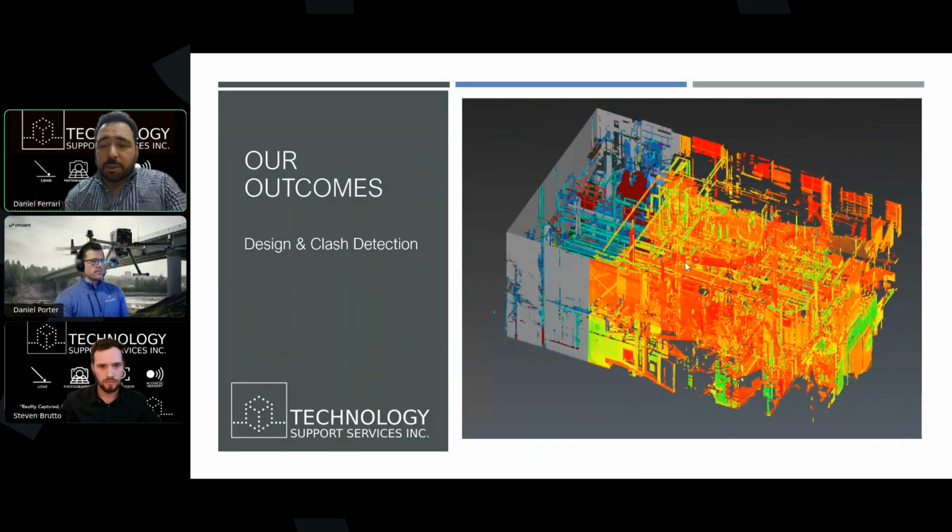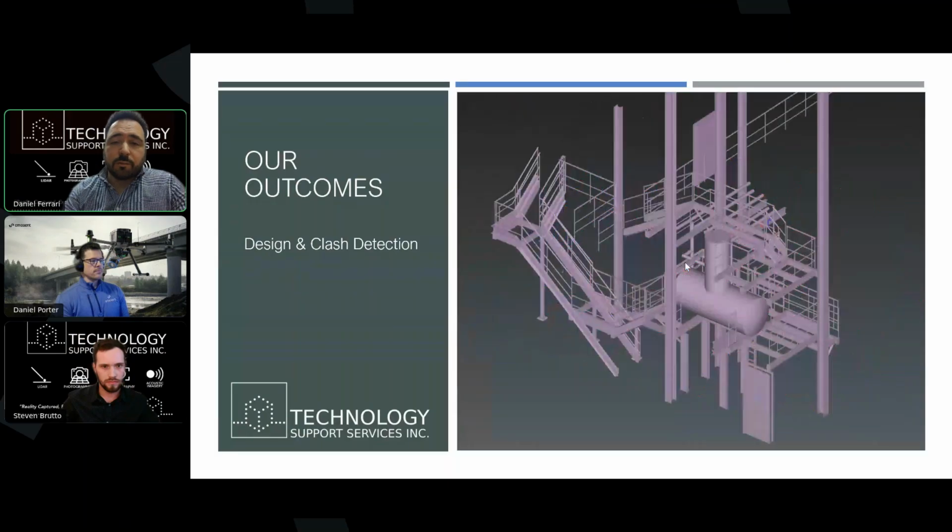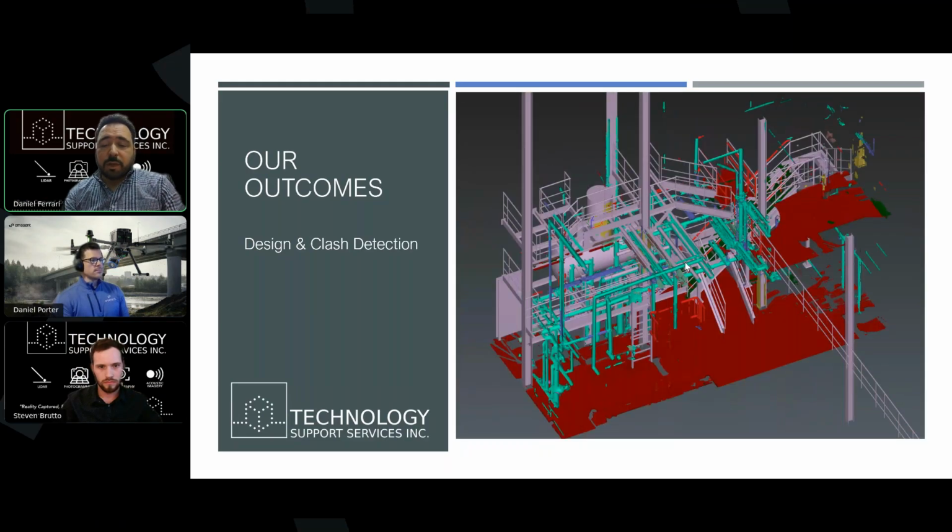Now this picture doesn't do it justice. It looks like a jumbled mess, but I can assure you there were more pipes and wires and tanks in there than we could ever account for manually. Now, what this allowed us to do in our analysis software was start to design our actual series of stairs and platforms, isolate pipes and valves and things, and then combine the two.